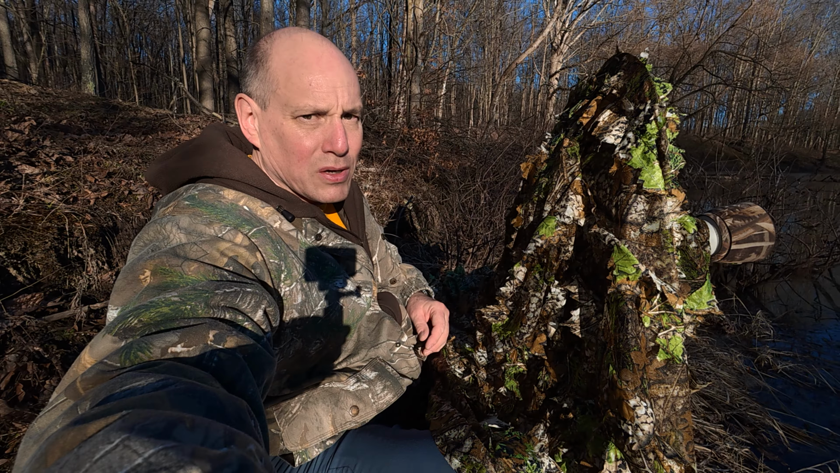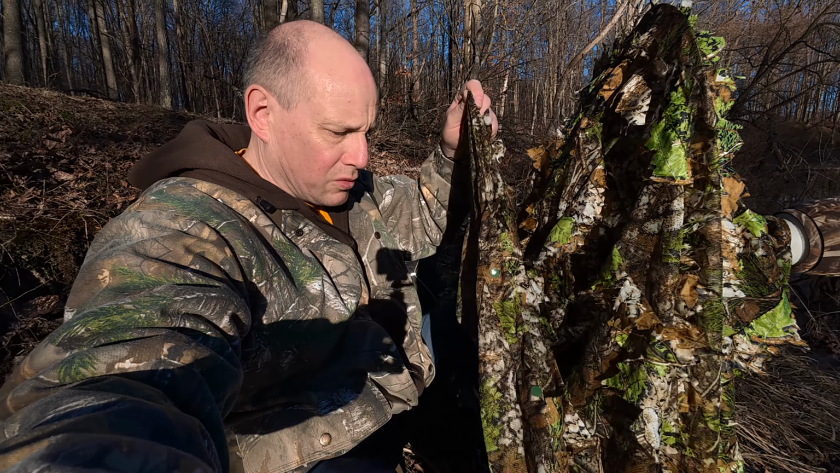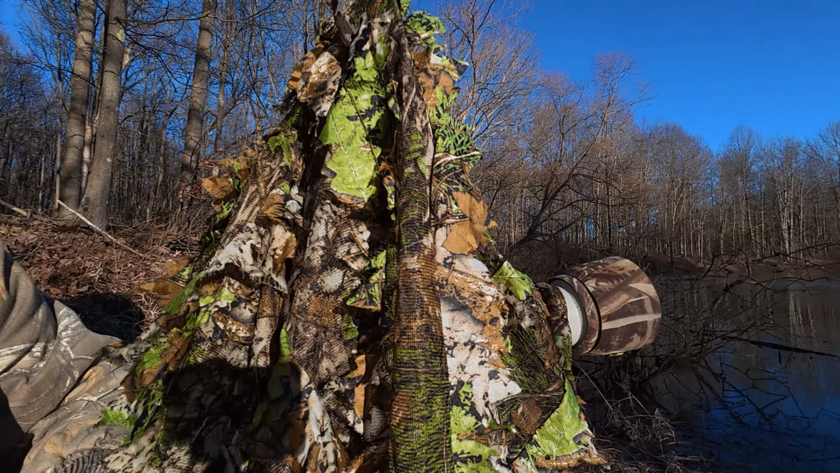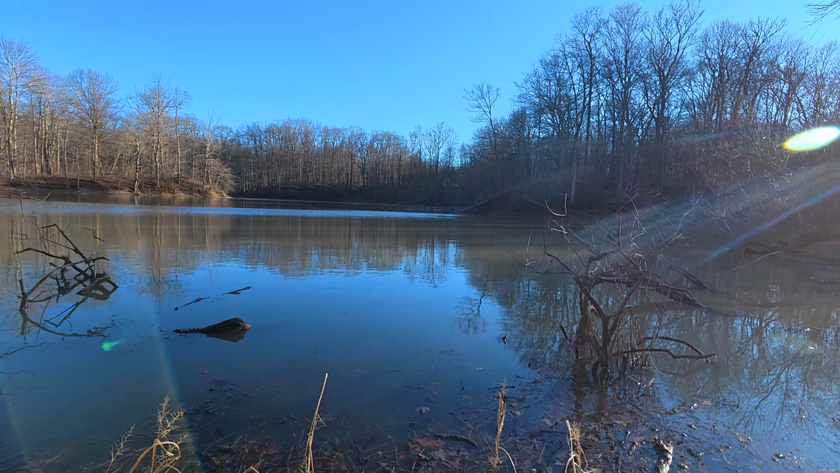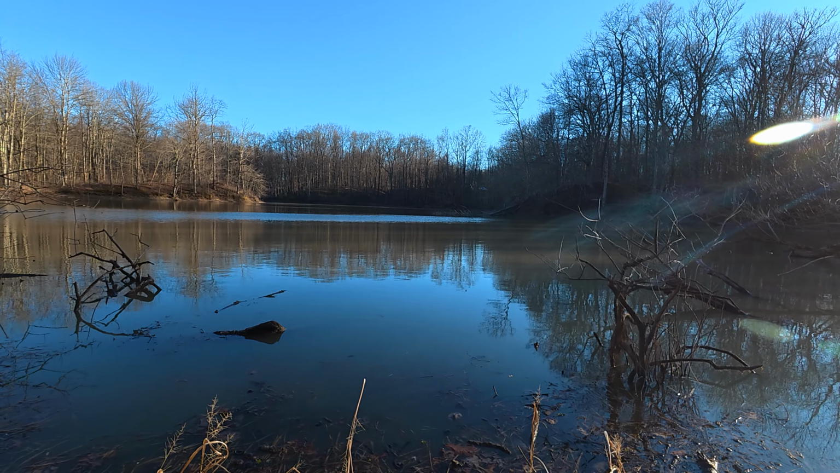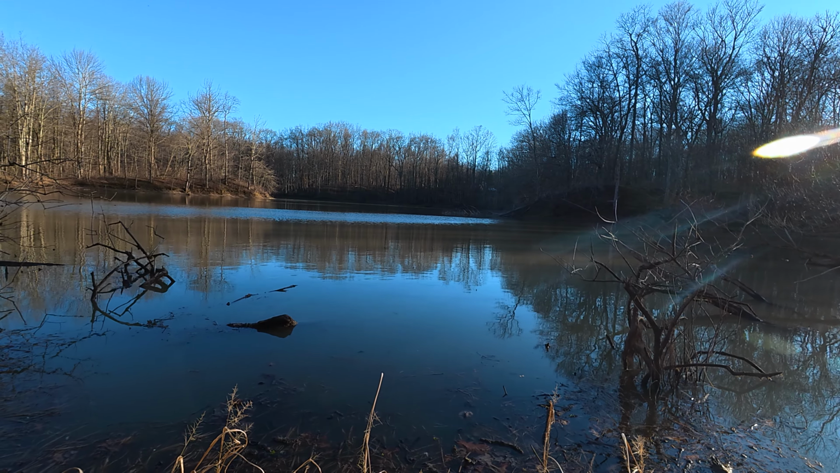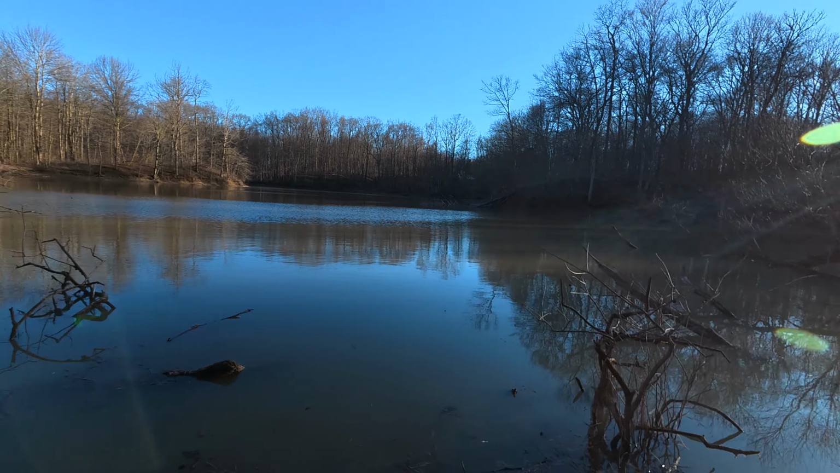Okay, this is my setup. I got my camera under the blind, and I'm going to pull this over my head like this and be under the blind, and we'll see what shows up. Here I have this little bay here I'm overlooking, and I did scare up a couple of wood duck while I was here. I kind of have a limited range of view. I can't see a lot of things, but I can't turn because I got debris in the way.